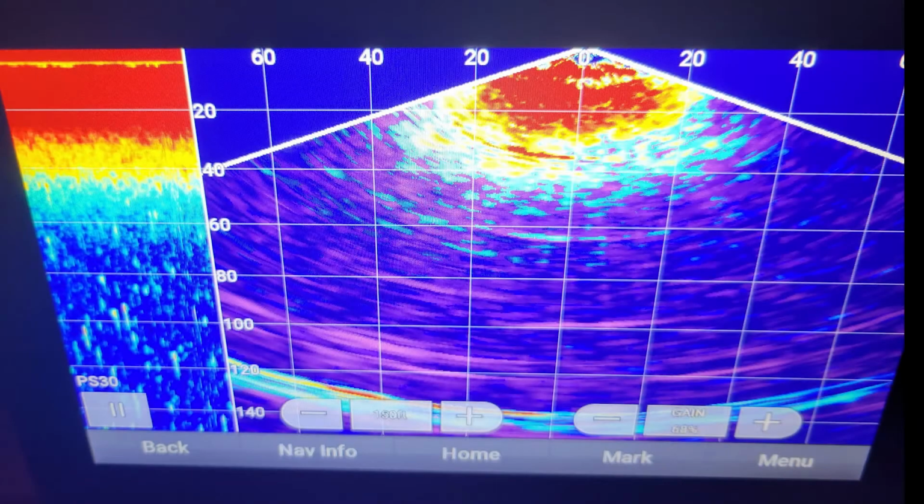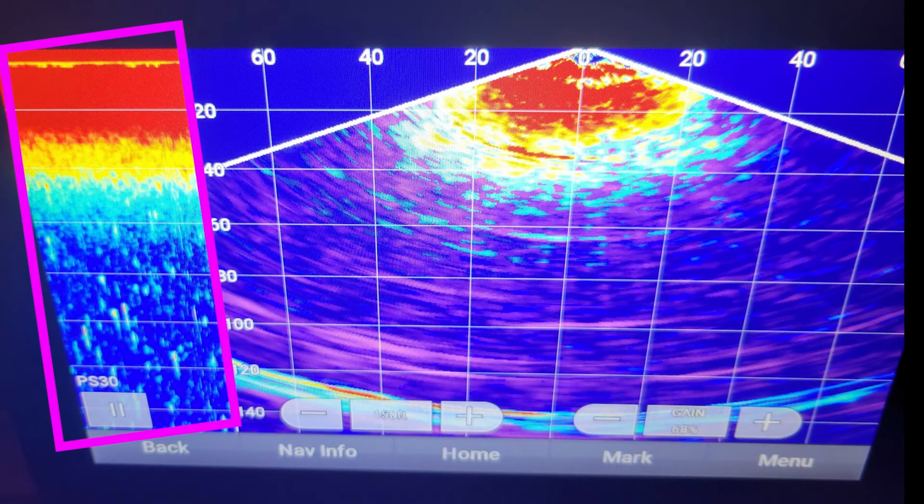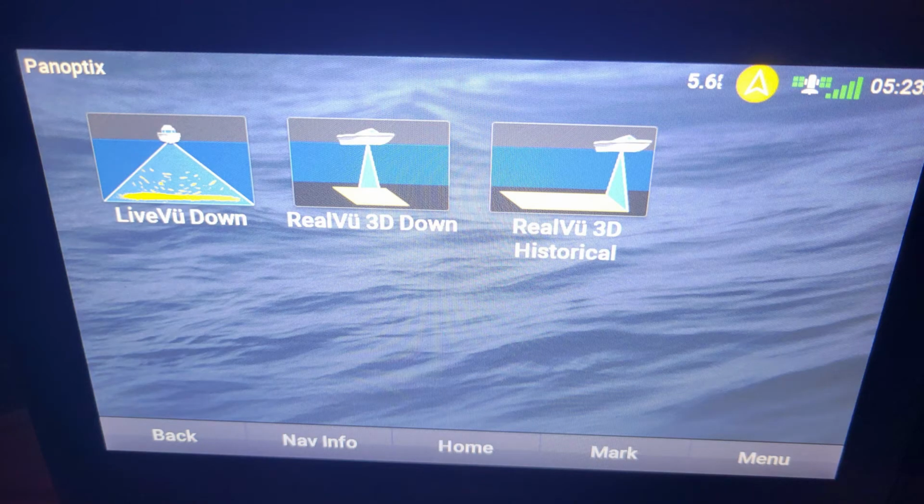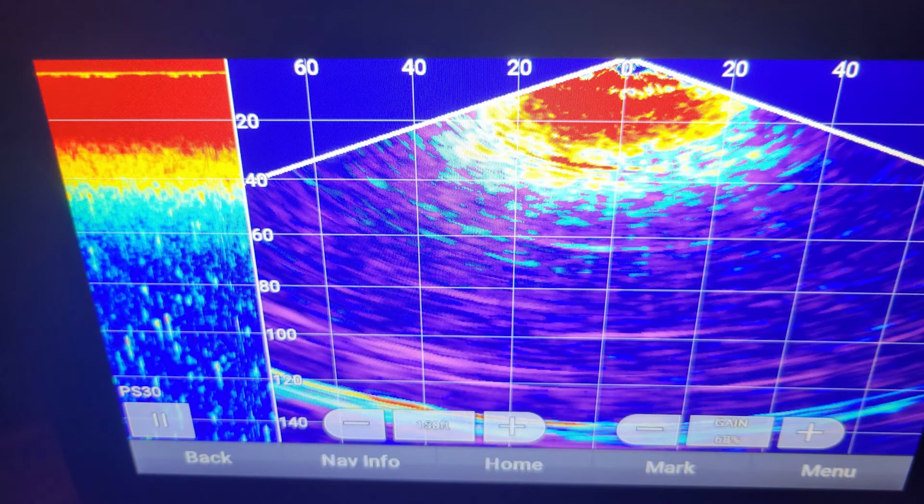So you can see the sonar history on the left-hand side of the screen. From your home page, I want you to select Panoptix. From the Panoptix screen, we'll select LiveVu down, which is what we do all the time. So let's select menu from this page.